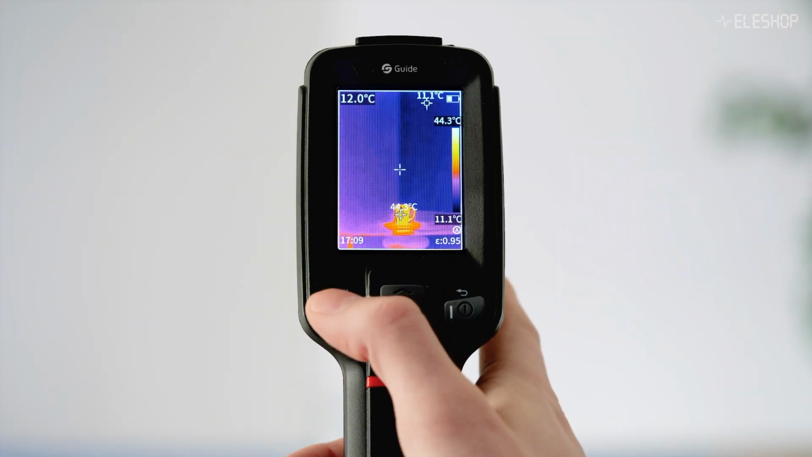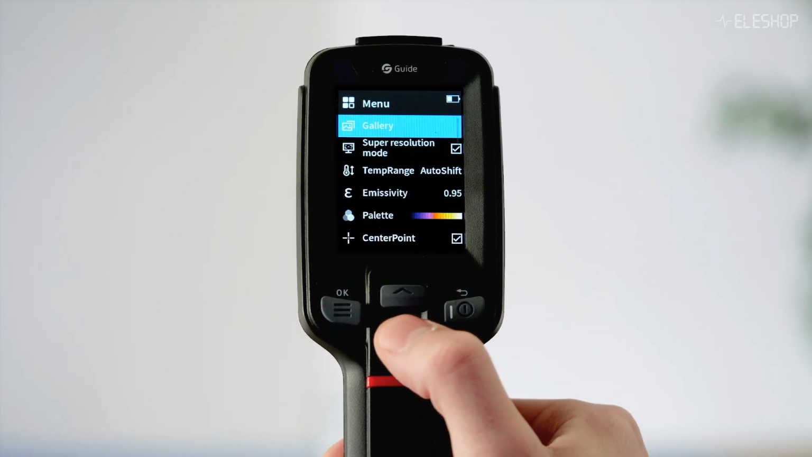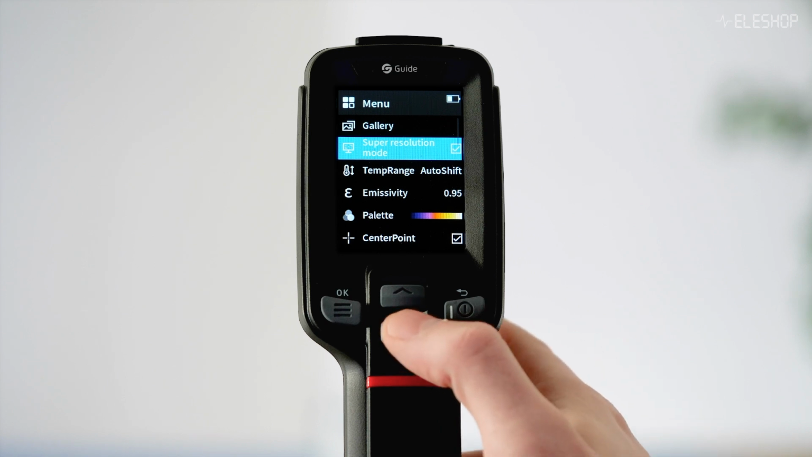Now you can access the menu here. Here in the gallery you can see all the photos and videos that you have been taking. And this is called super resolution mode, which I encourage you to use because it makes a more upscaled image. Supposedly it has more loading time when you enable this, but in practice I didn't notice much difference. So I advise you to just keep this feature enabled.